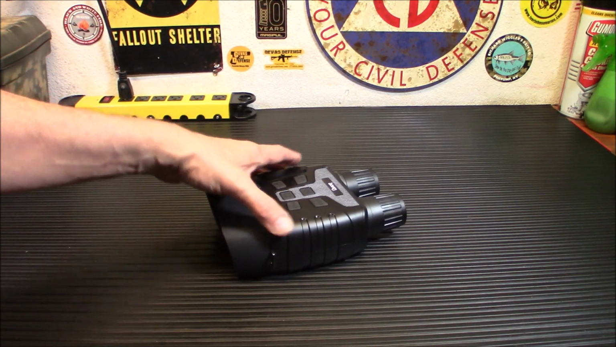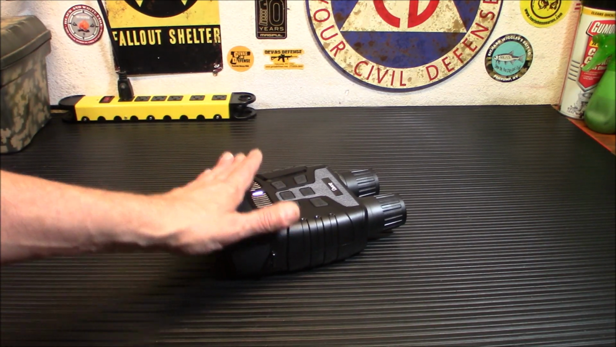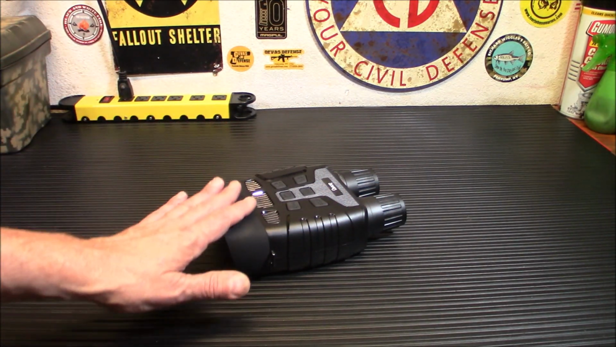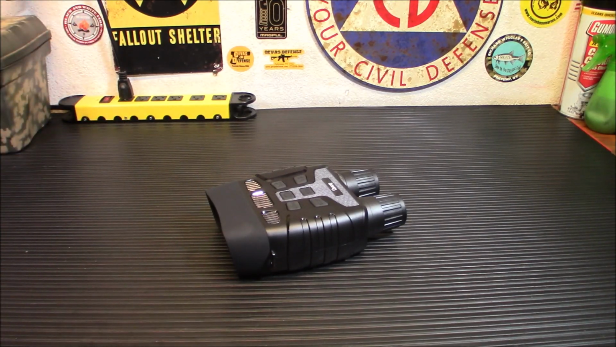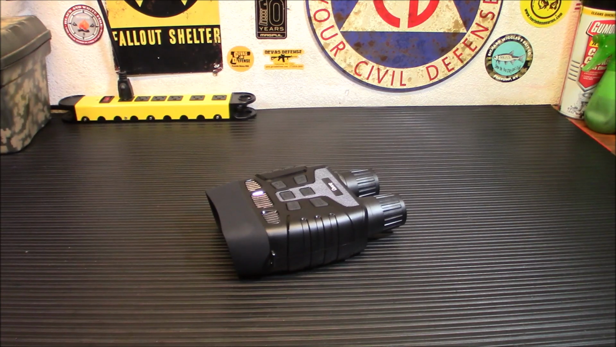With this up against your eyes, with this piece here, you will be able to see a full screen, panoramic type thing. Even though it's a very small screen, the magnification on the end really does bring it out and make it look really nice. And it is a really nice picture. You saw from the daytime video, that was really impressive. So, you can do photos and video with it.